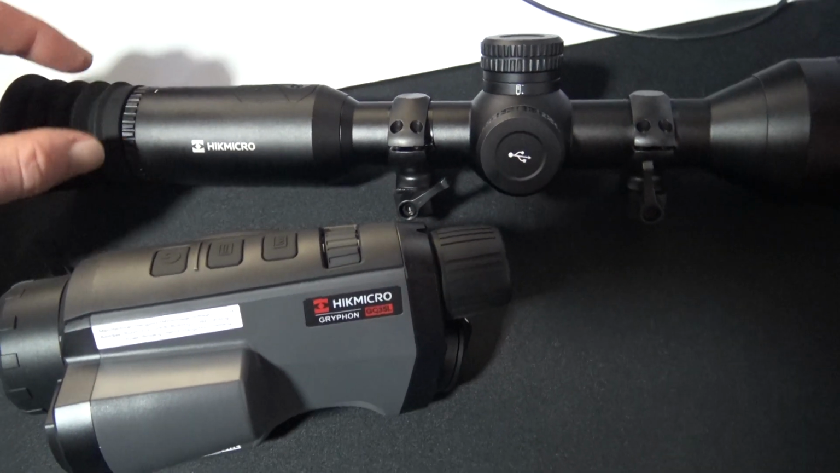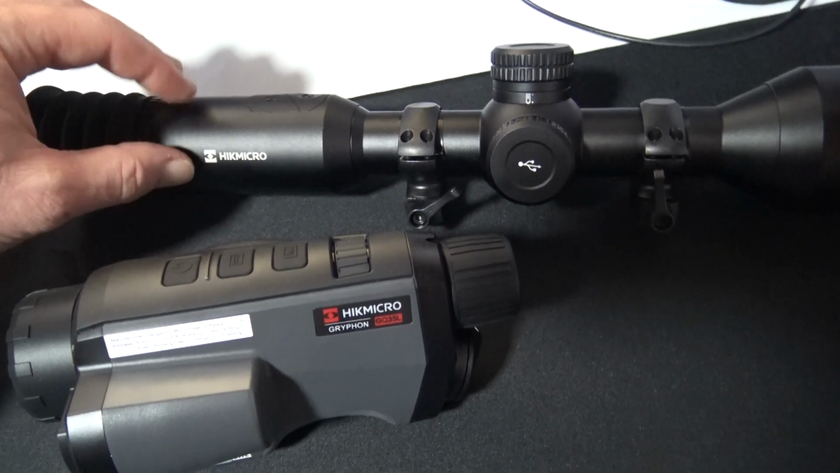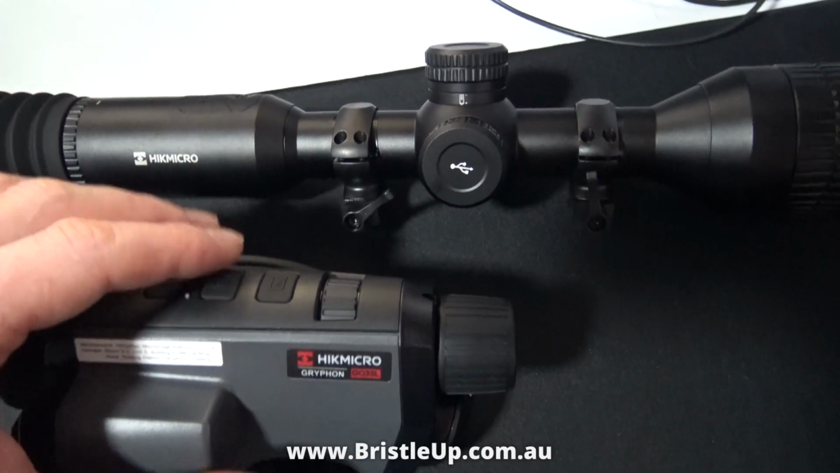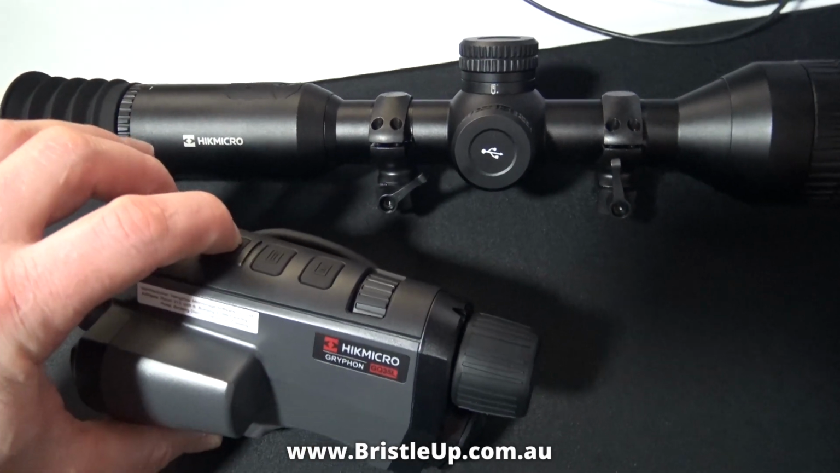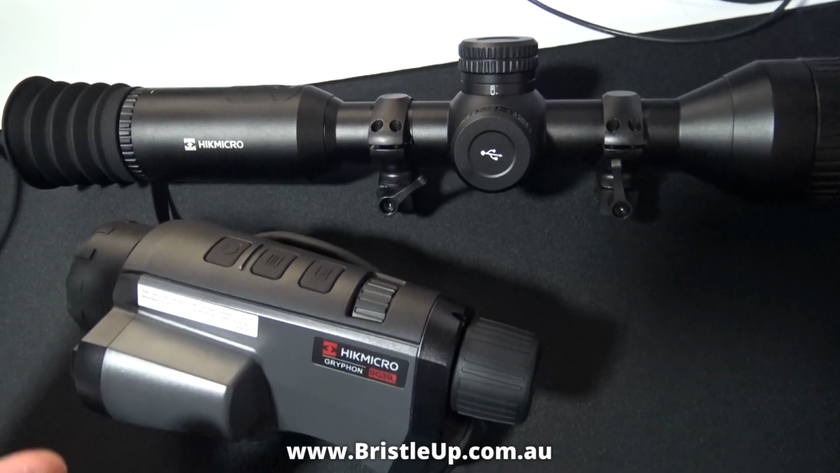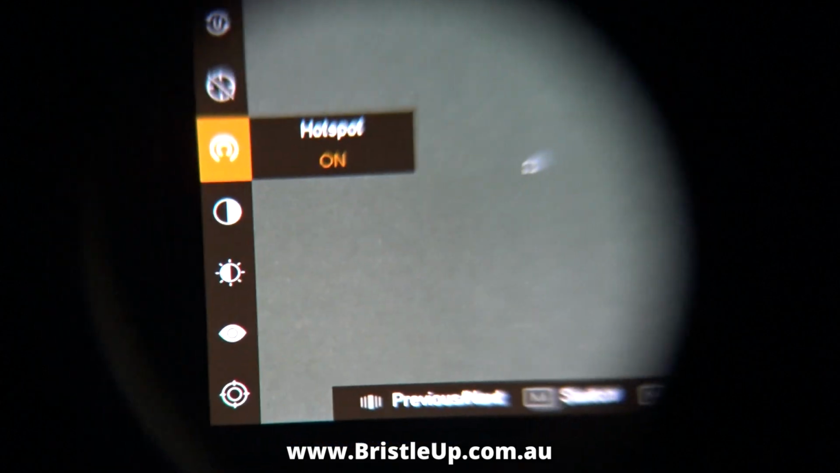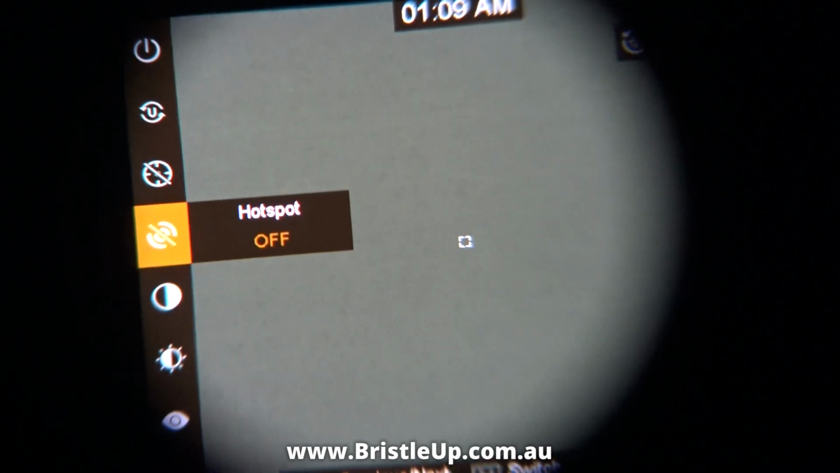Especially on scopes, because they're much more complicated, have a lot more features, and it's very important to have them updated to the latest firmware and ensure that they're functioning correctly and got good zeroing and all that. And once you've done that, you need to turn the Wi-Fi hotspot off. So you need to go into your device and turn the network hotspot off, otherwise the update won't run. So you need to scroll through your menus until you find the network option. And there we have it. So hotspot is on, and we need to turn that off, otherwise the update won't run.